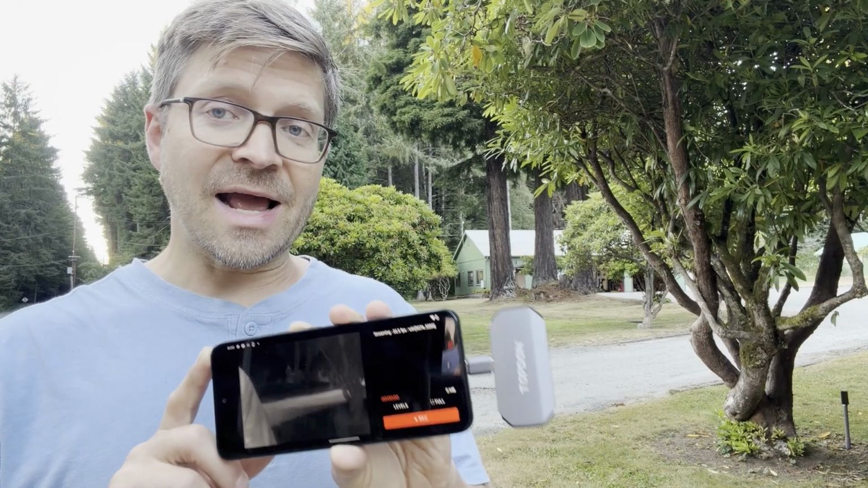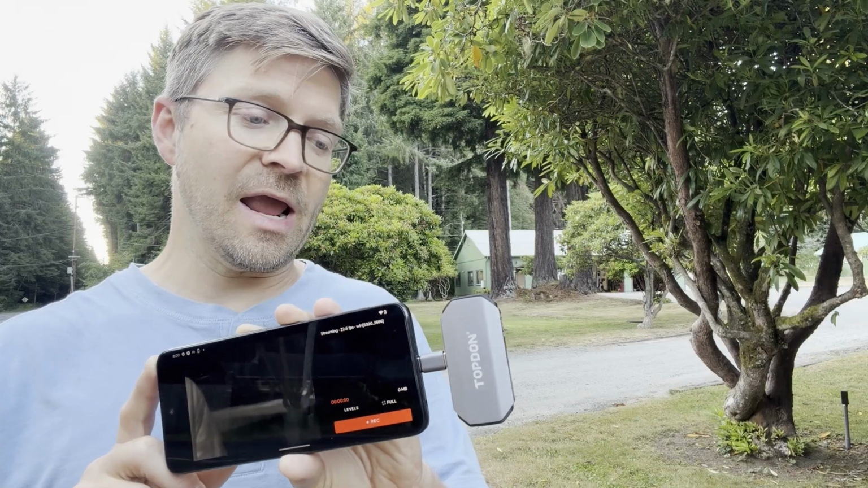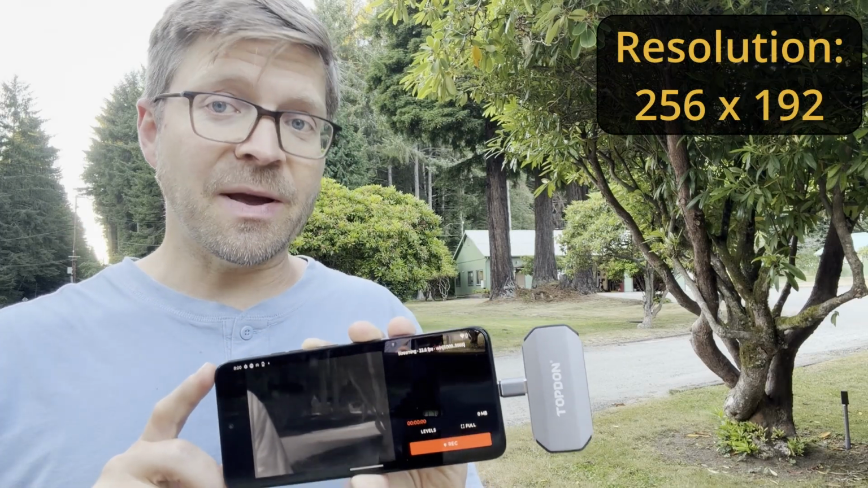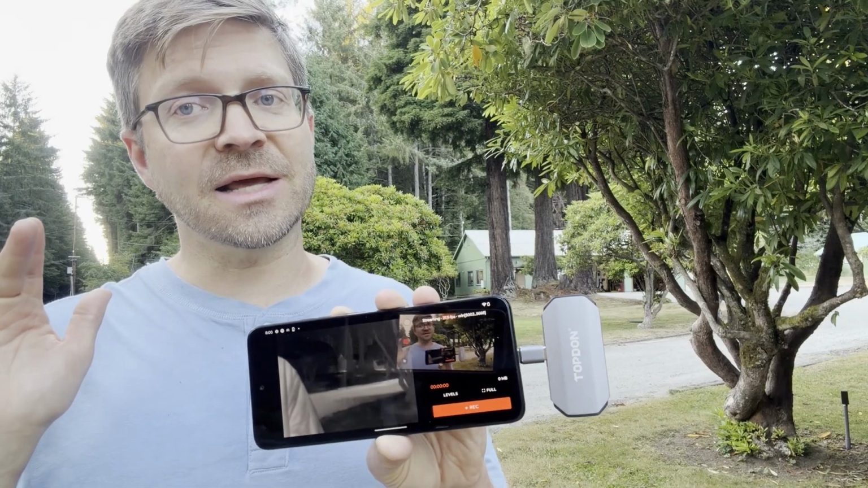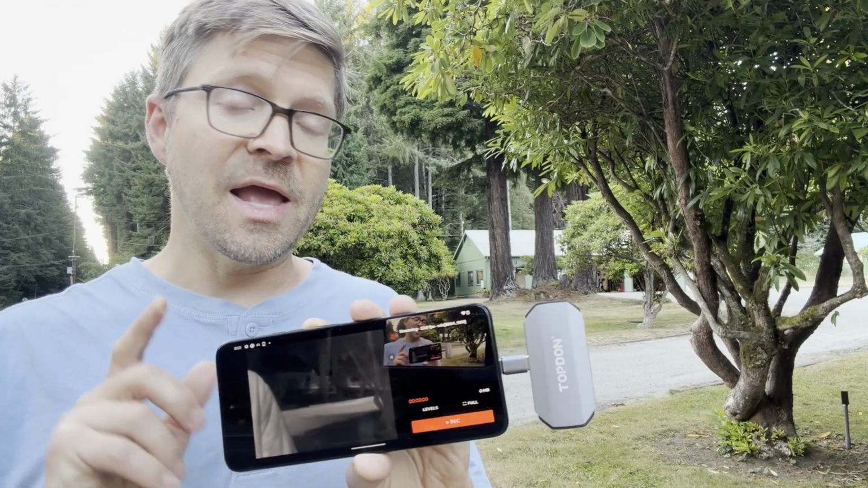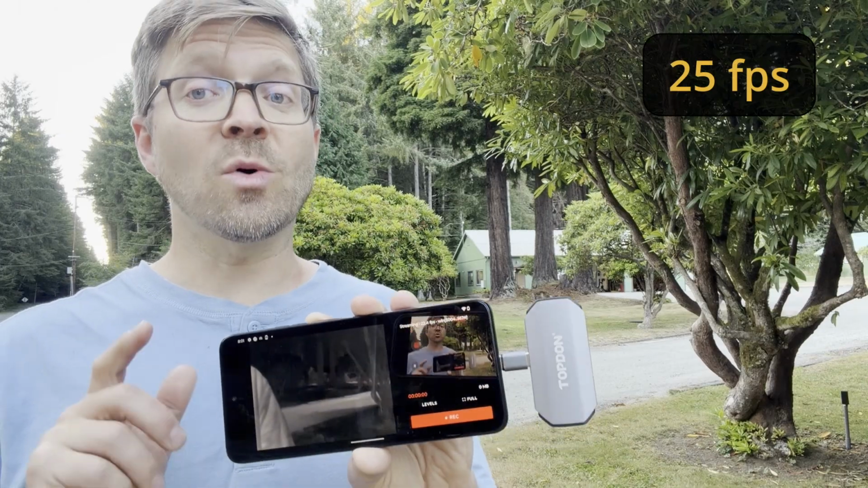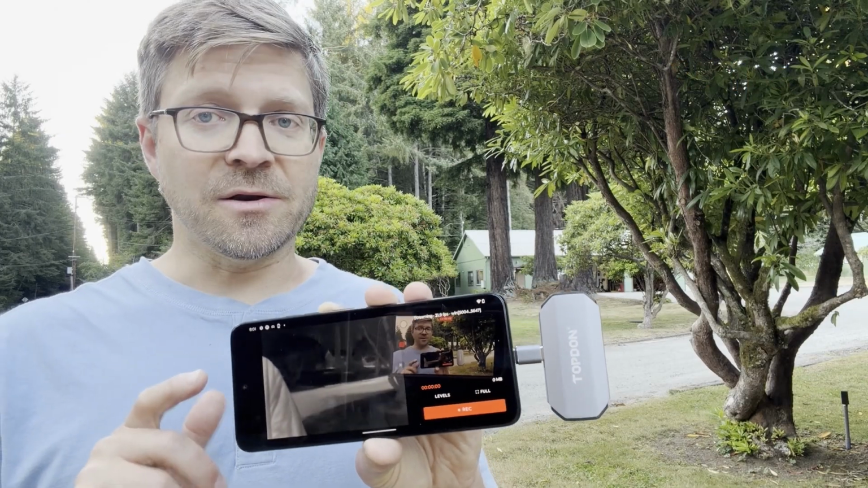So this has what I would want in the entry-level camera for recording bats, including a 256 by 192 resolution. Now, that's not as high as I'd like it to be ideally, but that's pretty good for a camera at this level. It does record at up to 25 frames per second, and the imaging quality is quite good.